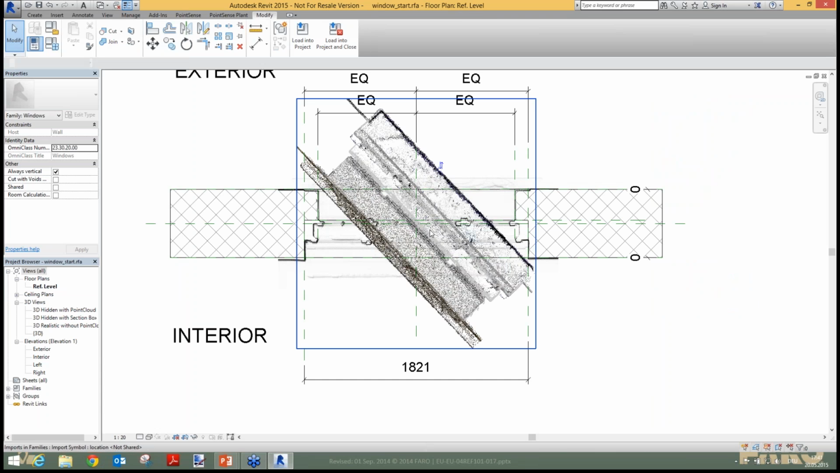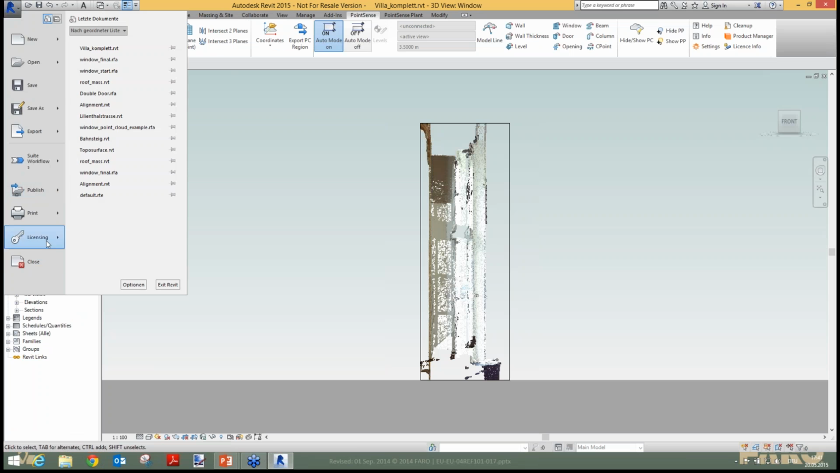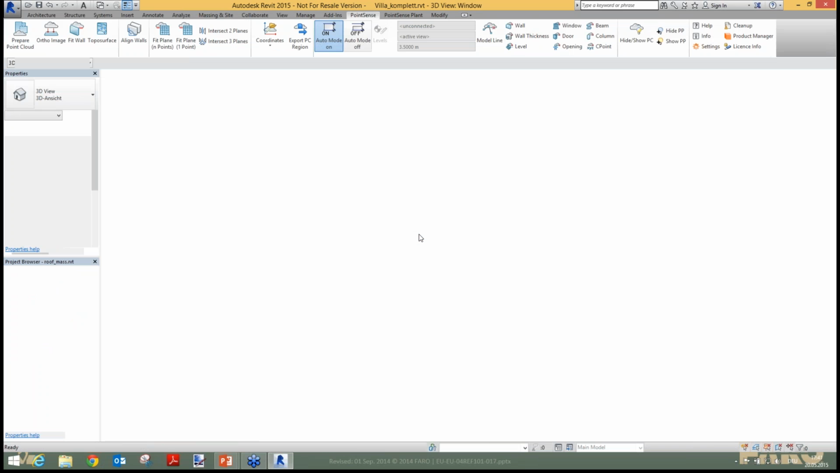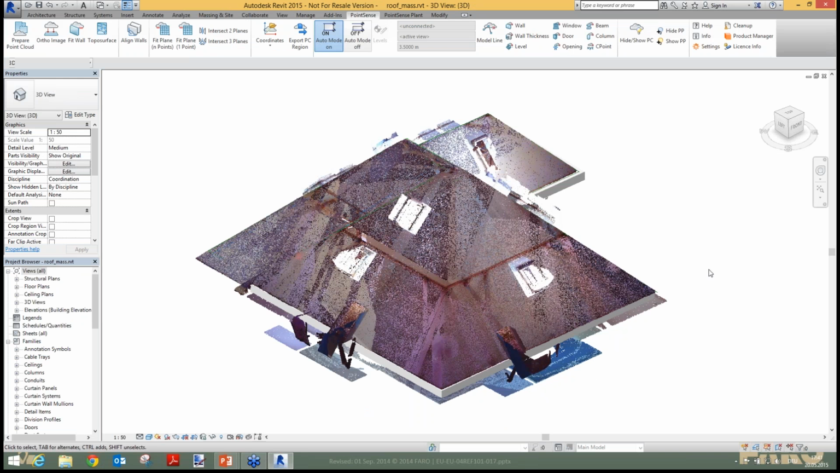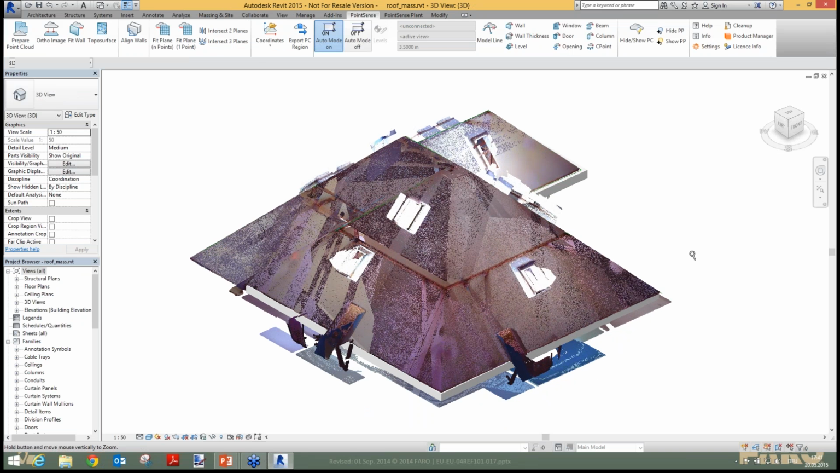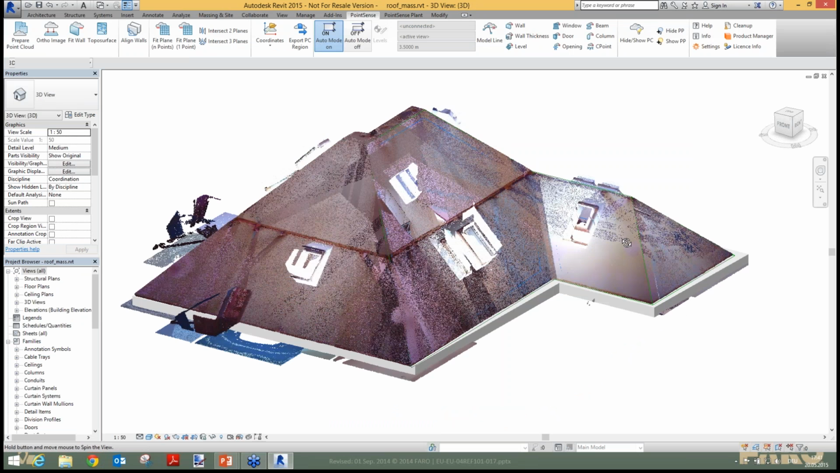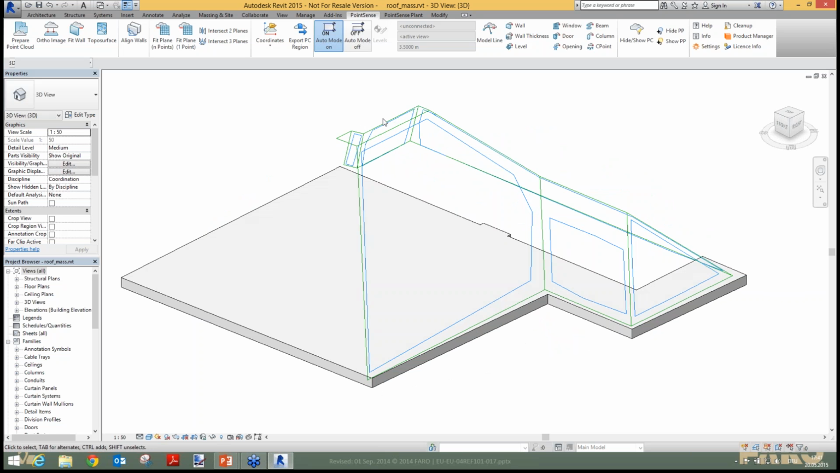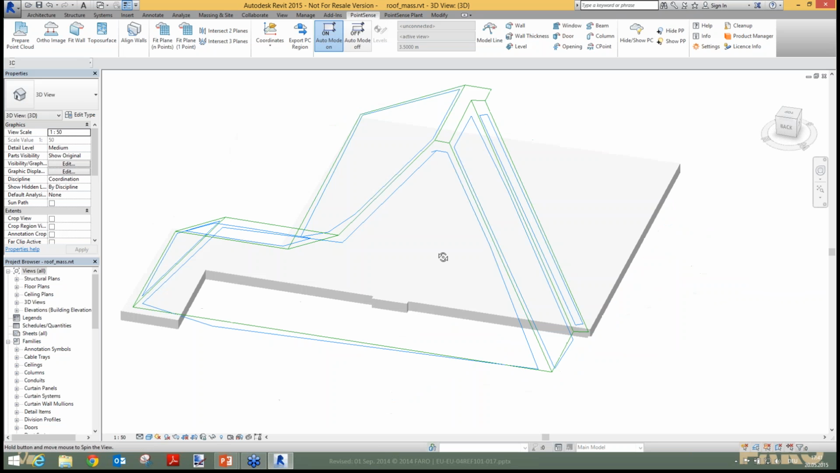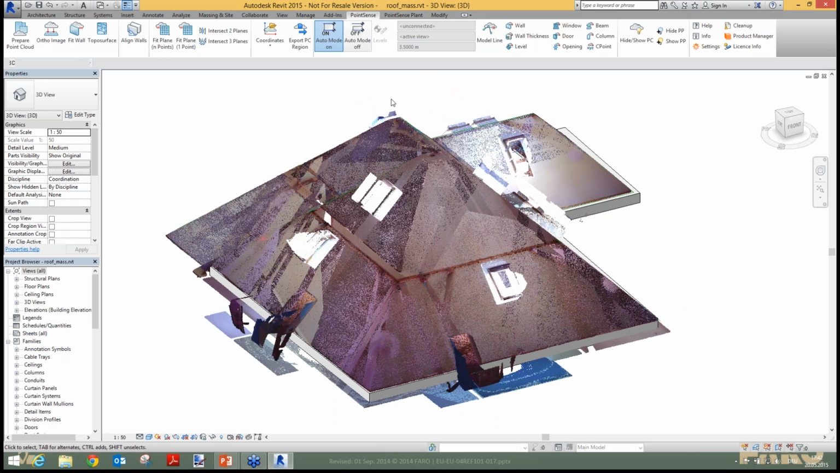Let's close these files first, and this one. All right, and here it is. So in this example, we have a point cloud of a roof. And if I turn it off, you can see here, I already started modeling some lines along all the edges of my roof. And for the last two phases, I want to show you the new tools.